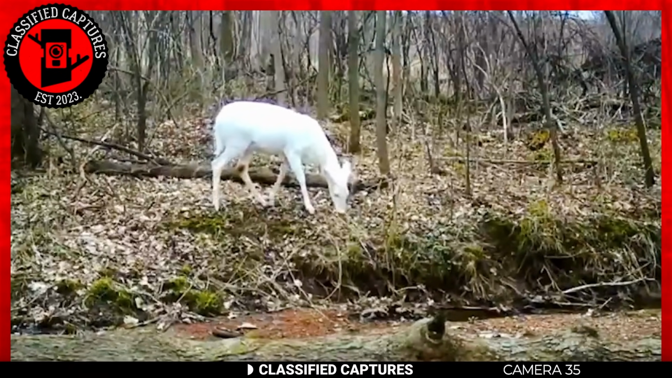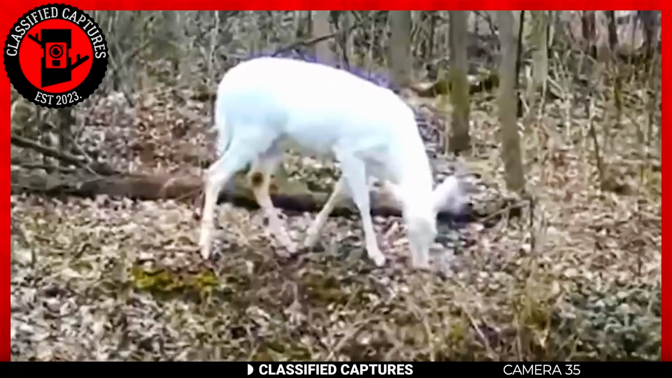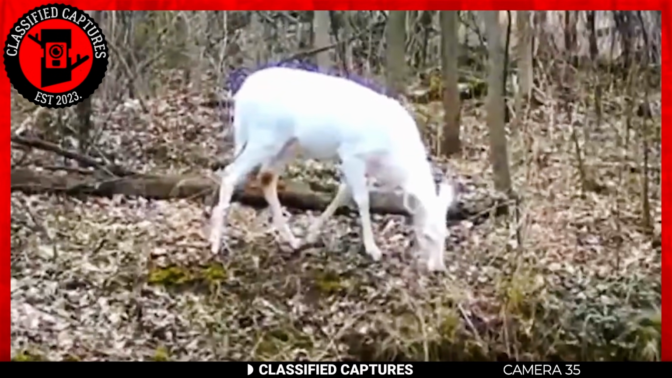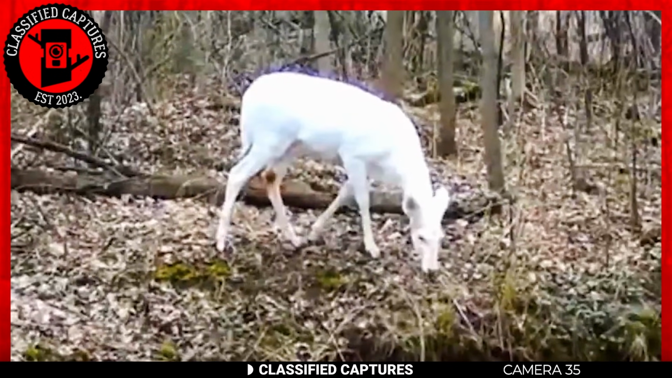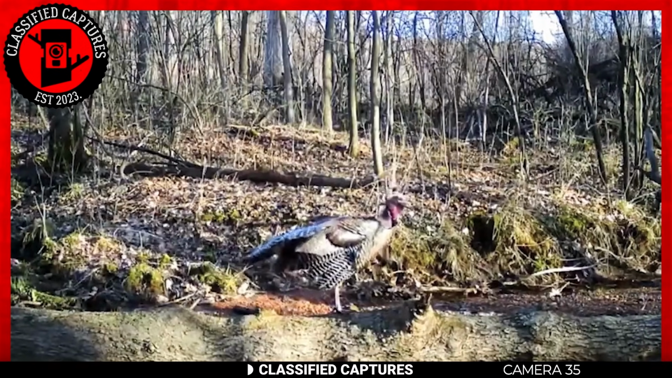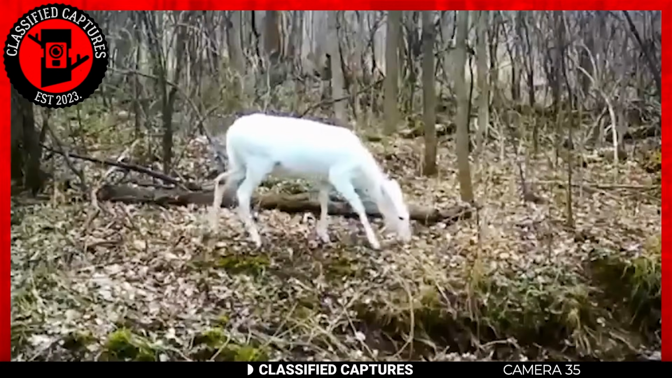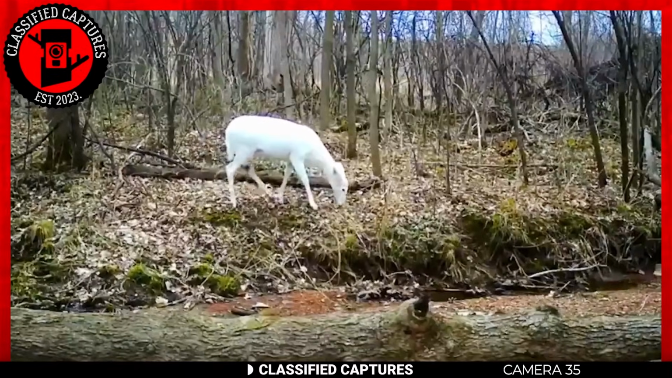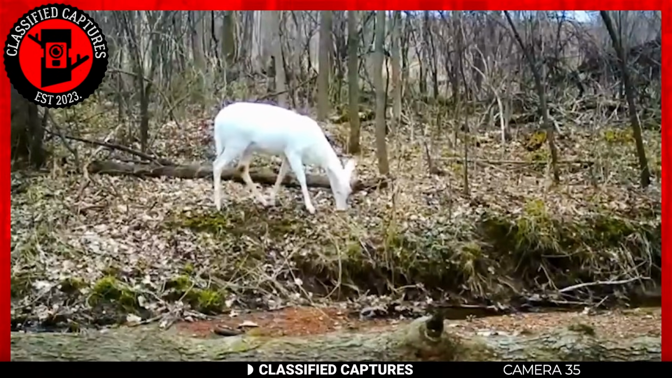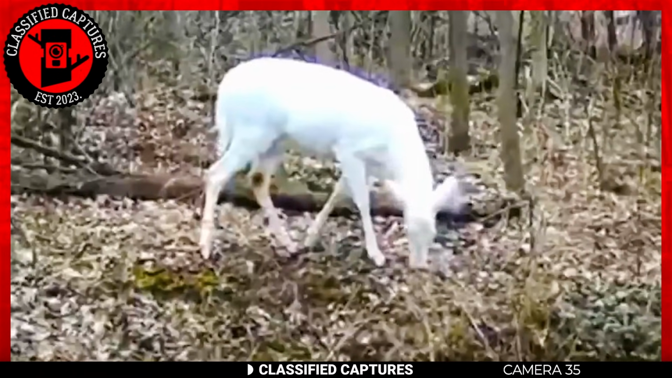Studies suggest that albino deer may appear at a rate of approximately 1 in every 30,000 deer, making them an extraordinary find for nature enthusiasts and wildlife observers. Encountering an albino deer in the wild is a breathtaking experience, offering a glimpse into the intricate and diverse world of nature. These unique creatures serve as a reminder of the incredible diversity that can be found within our planet's ecosystems, showcasing the beauty of the natural world.